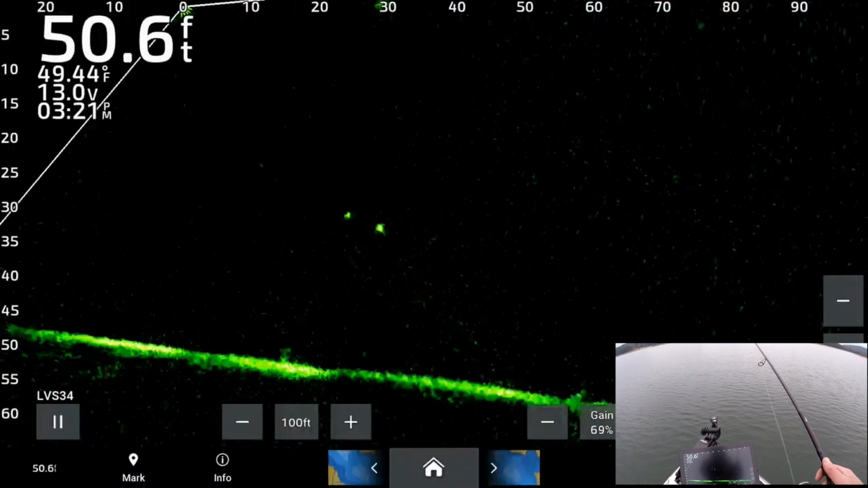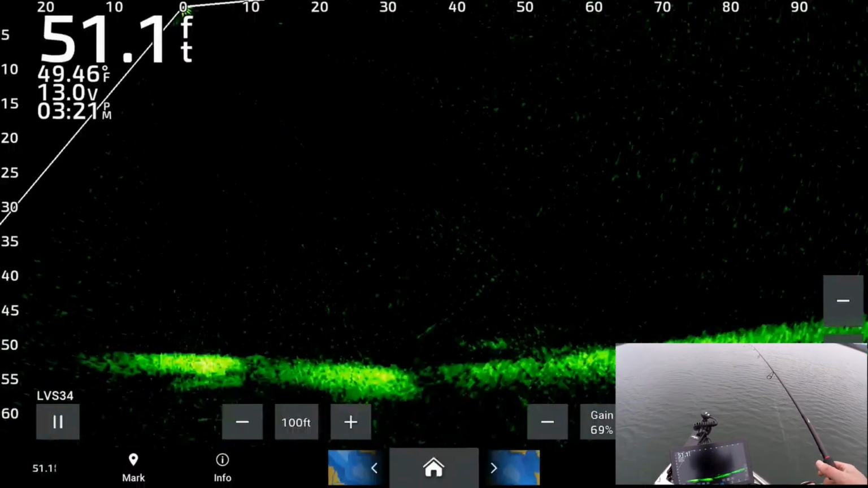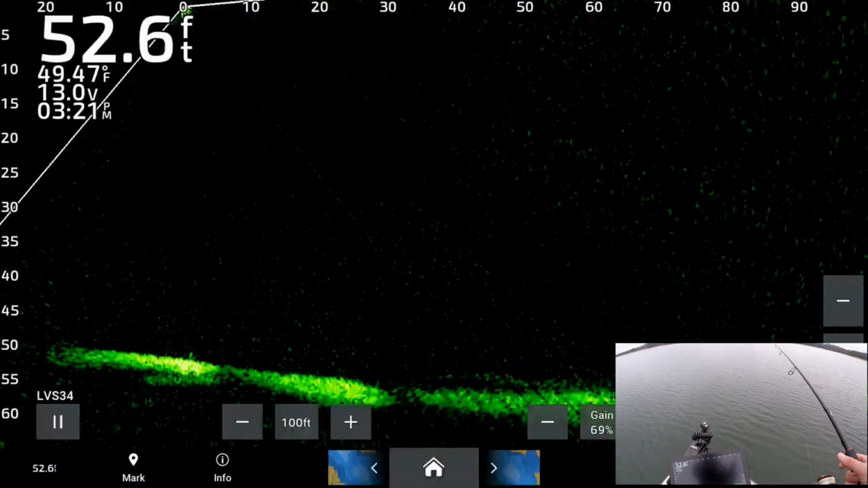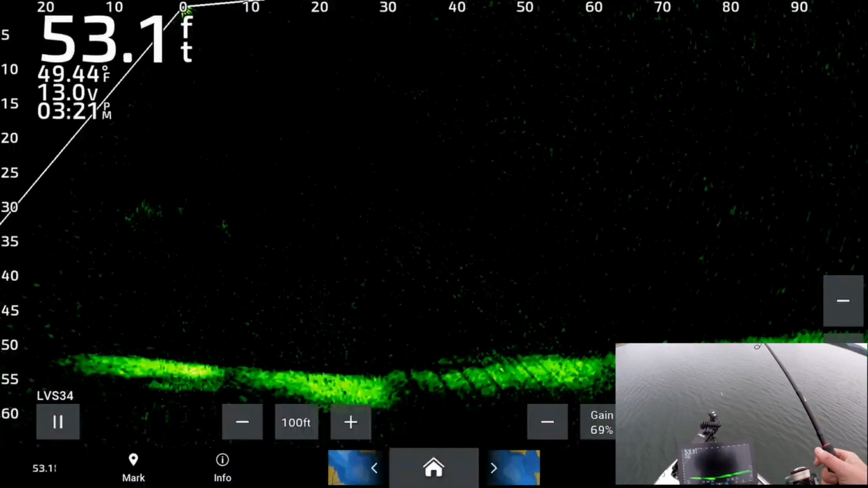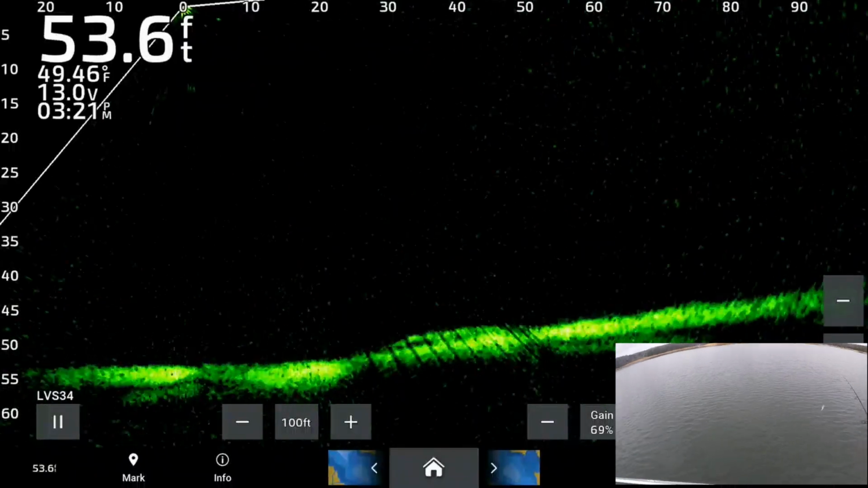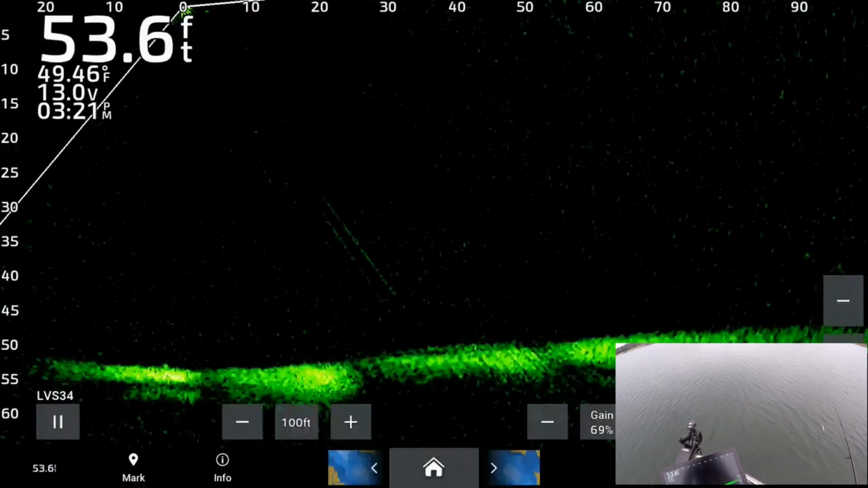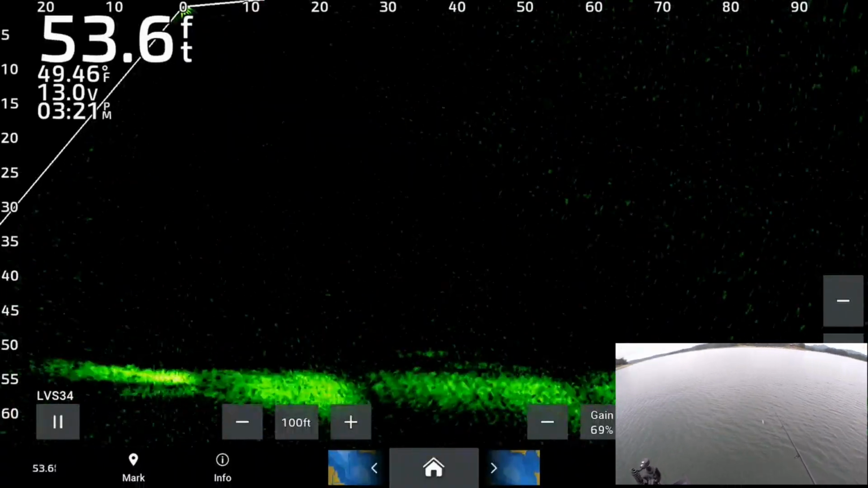Didn't really act like he's that interested. But you know, this is at the mouth of a drain. There's several drains coming out of the back of this holler out here, in the mouth of this, and there's a pretty big group of fish.